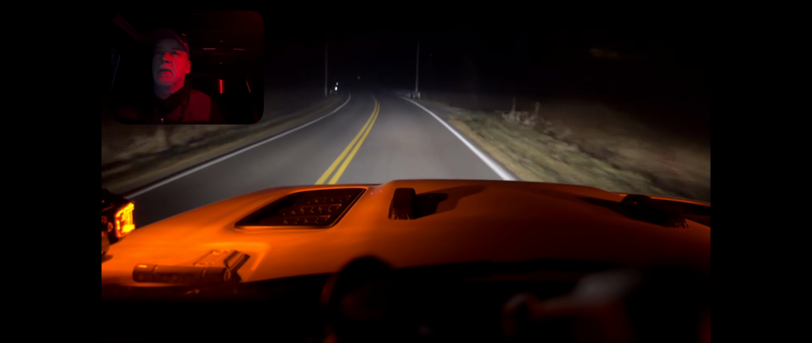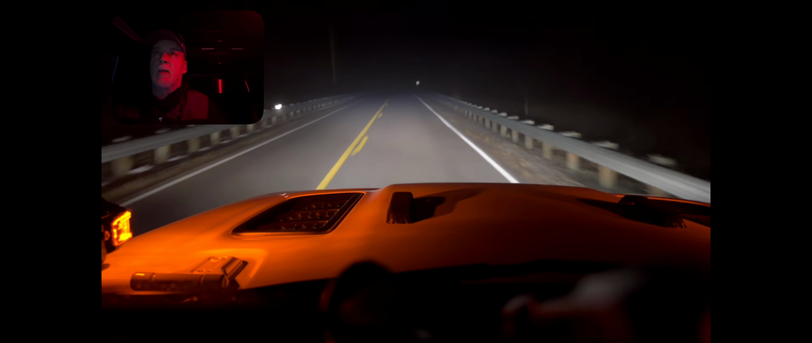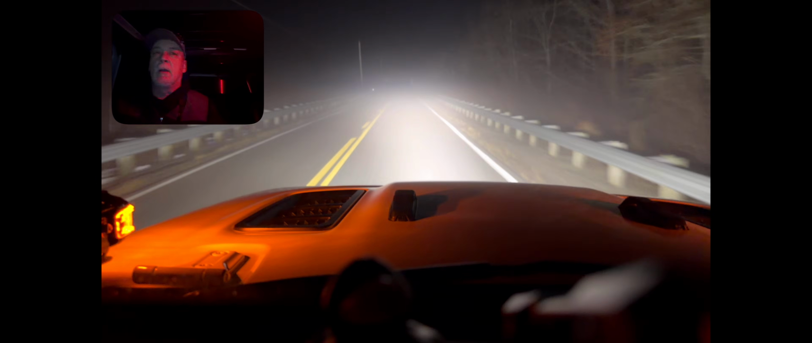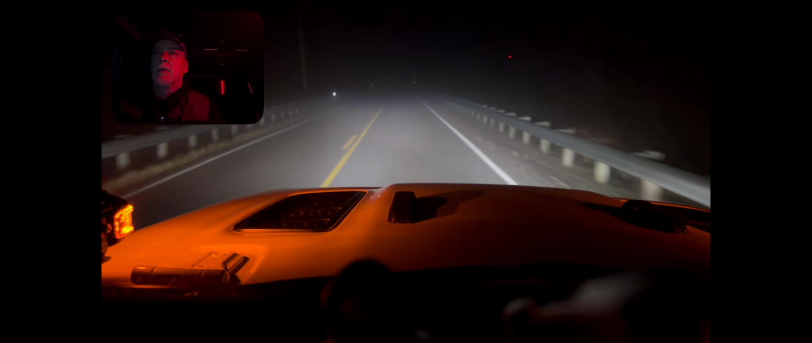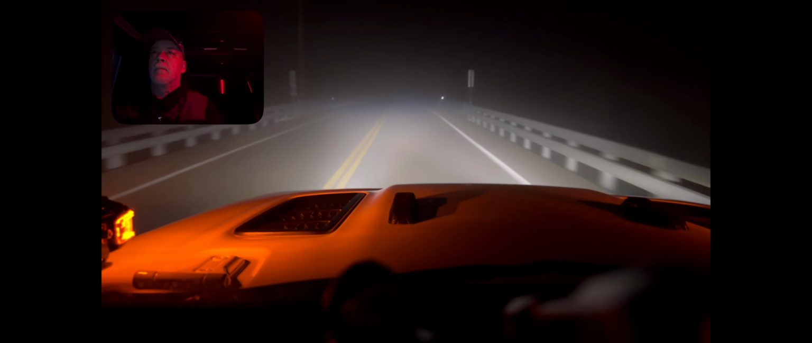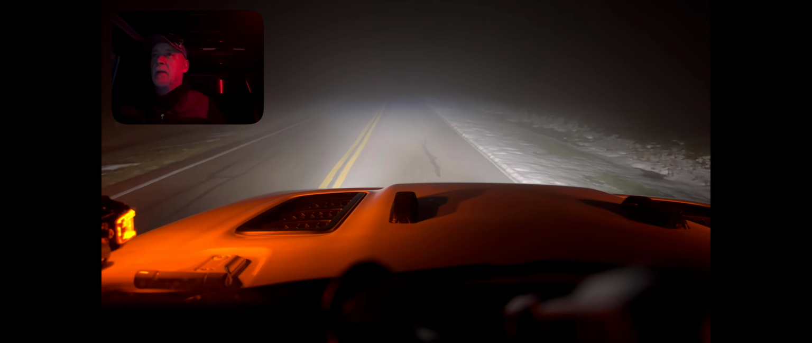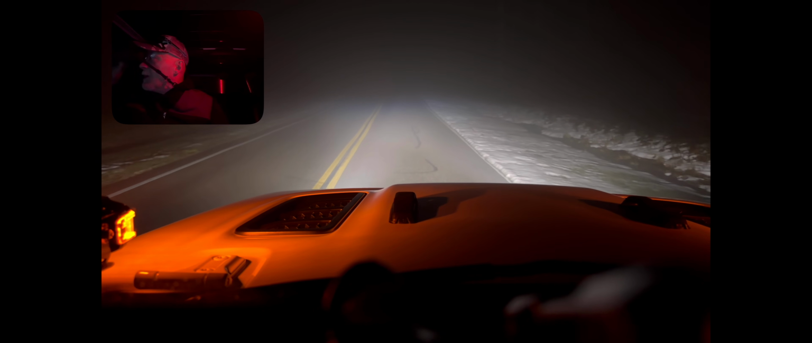Heading to another section. Been hitting some foggy areas on the road, that's for sure. I mean, some really foggy areas, and then it would just be fine again. Yeah, look at this. You don't want to use your light bars during fog. I think it makes it worse. Look at that. Nope. Wow. Wonder if the fog brings out the freaks. You never know, right?